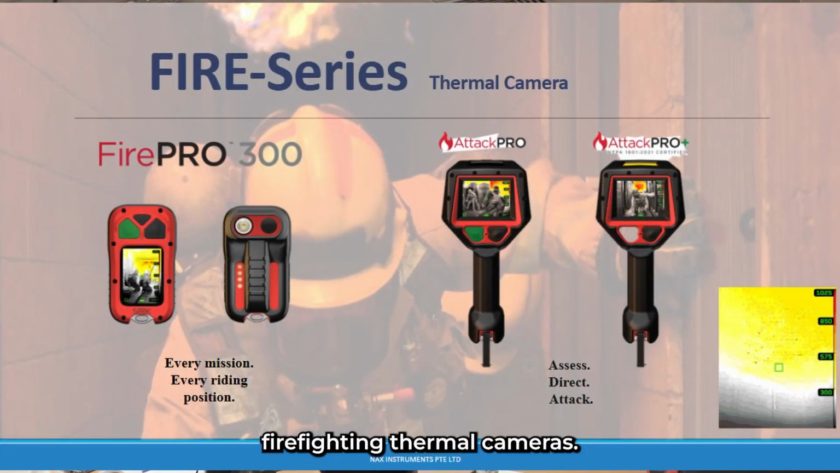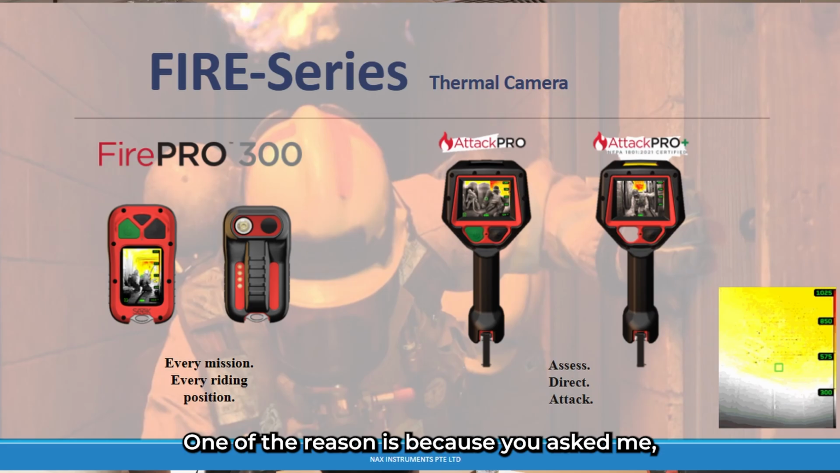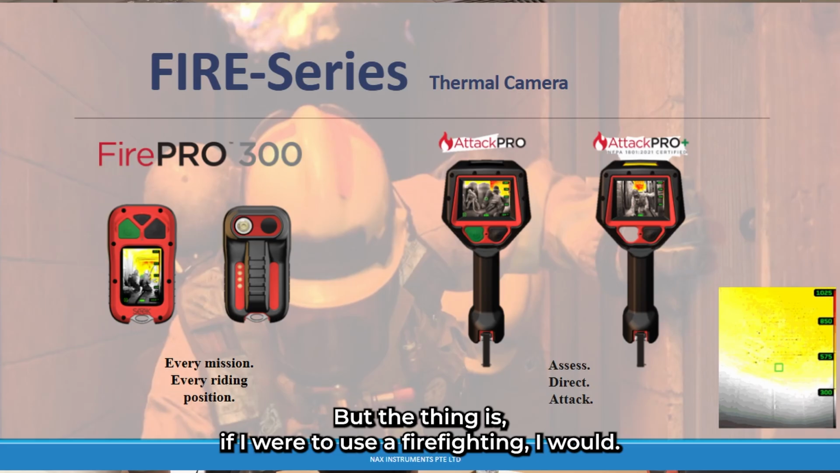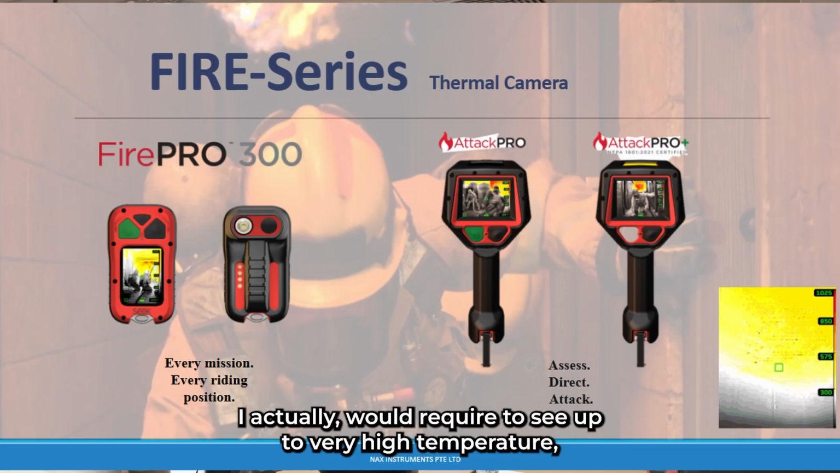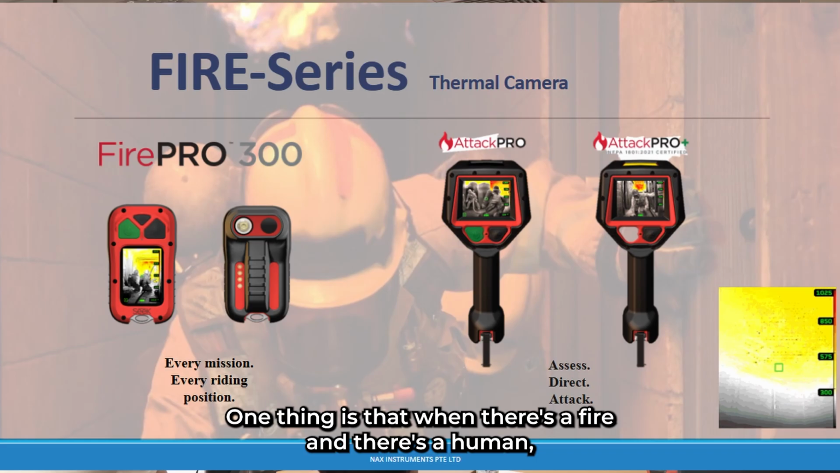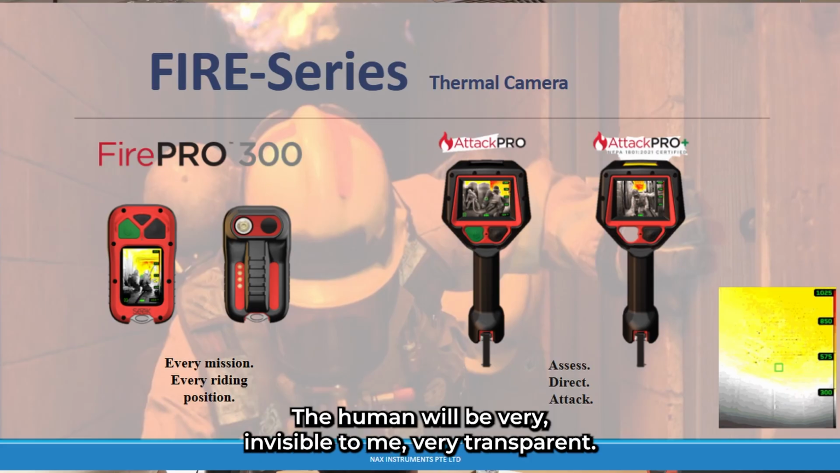Other than that, we even have firefighting thermal cameras, mostly used by the SCDF team. One of the reasons is because you may ask me, hey Marcus, can this one also be used for firefighting? But the thing is, for firefighting I would require to see up to very high temperature. Usually on standard thermal cameras, when there's a fire and there's a human, I can probably only see the fire. The human will be very invisible to me, very transparent.